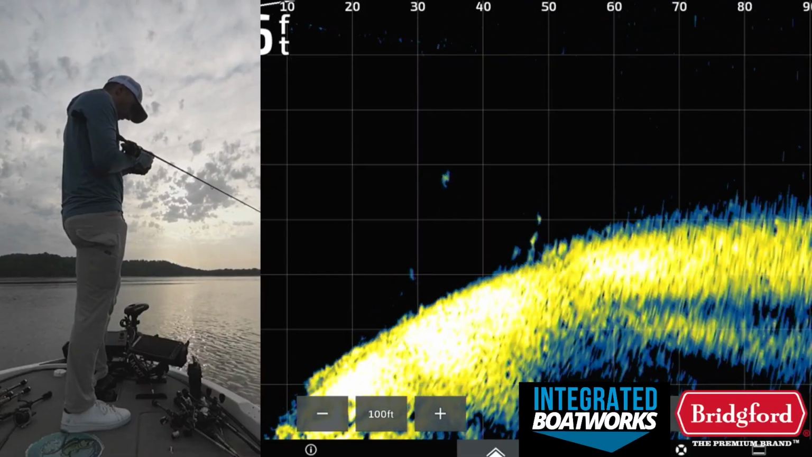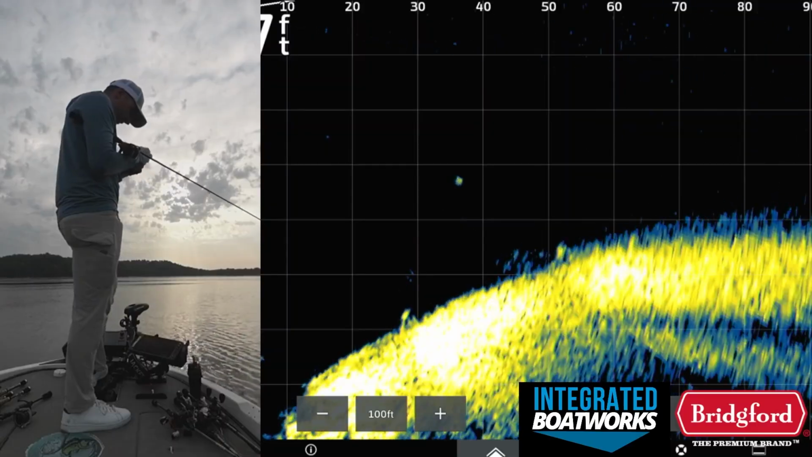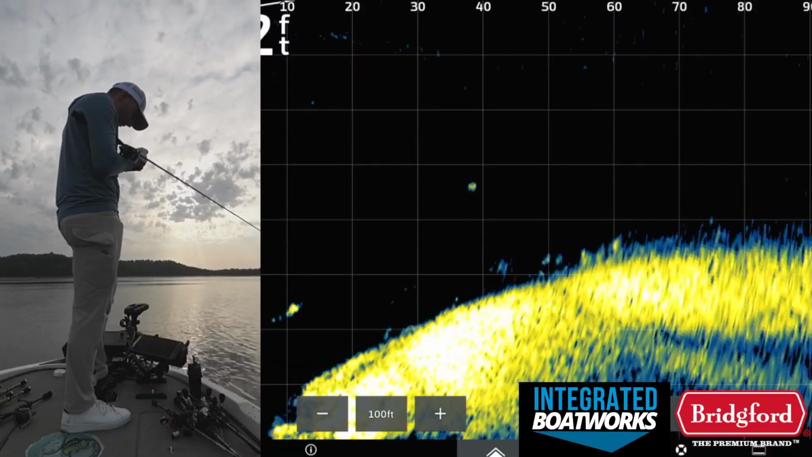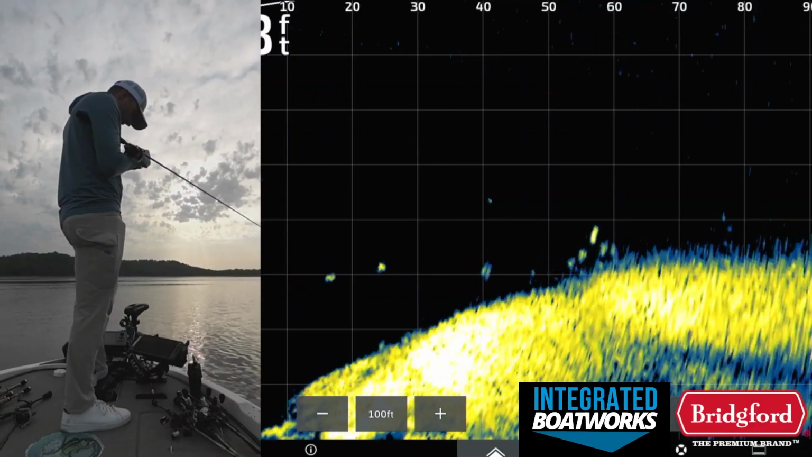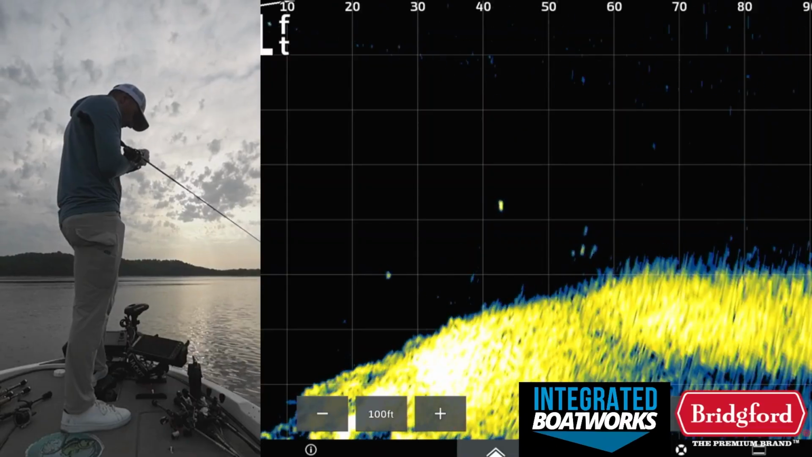If I don't catch anything, I'm not going to post it, but it's the kind of day where I should be able to get some good blow-ups on a buzzbait up shallow too. So we're going to try that. Fish at the moment shallow water fishing. I love fishing a buzzbait in this time of year.